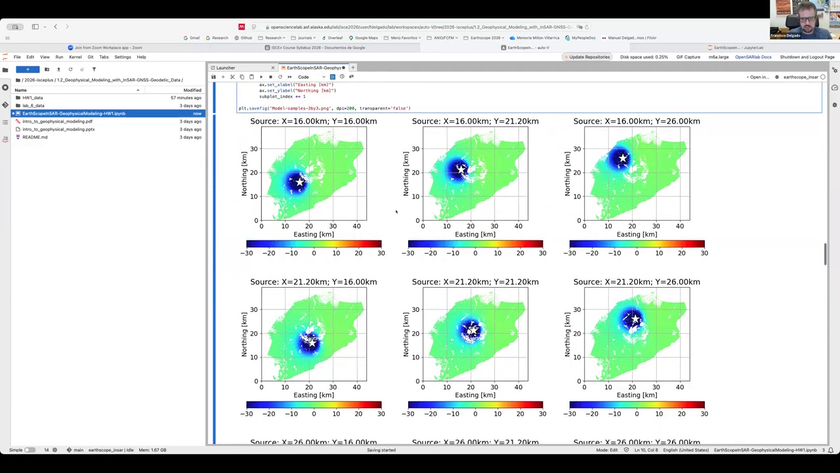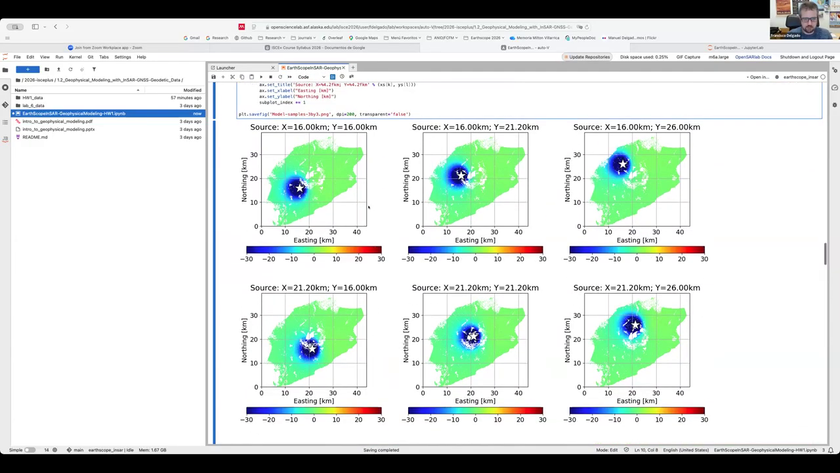So the output that it generates is a 3x3 panel, where in the first row we vary the northing location of the MOGI model. So just by increasing the northing component, for example 16 to 21, we are essentially shifting the location of the source to the north, as simple as that.